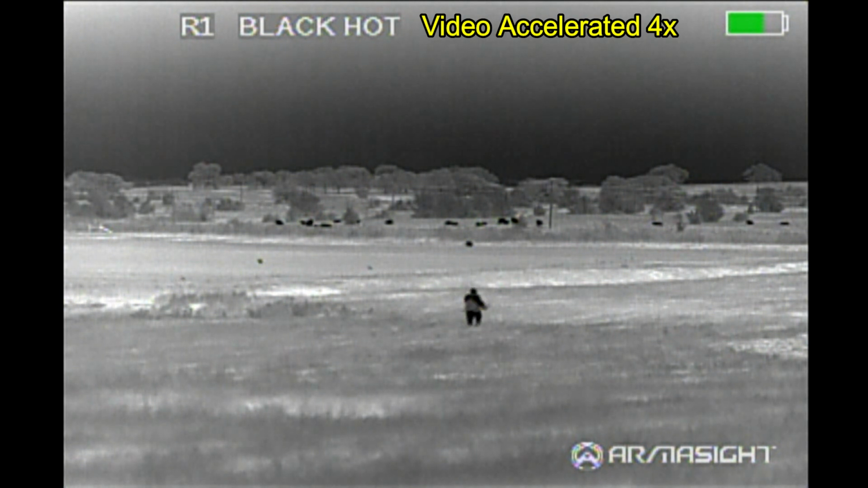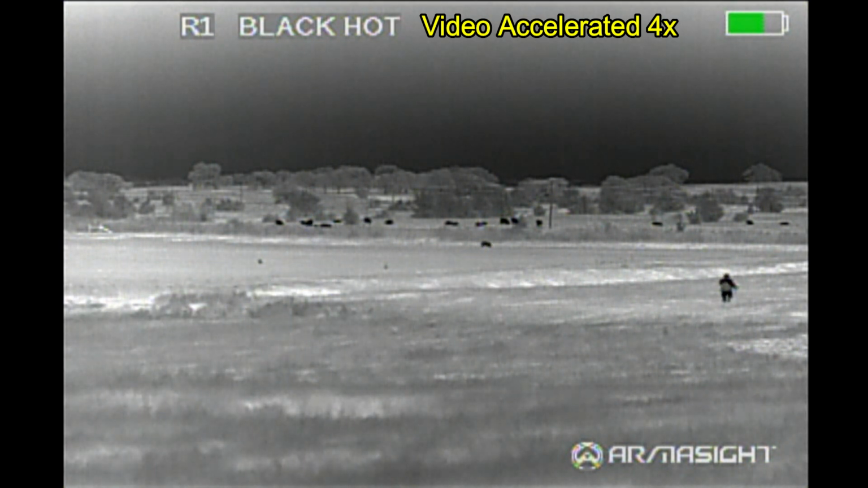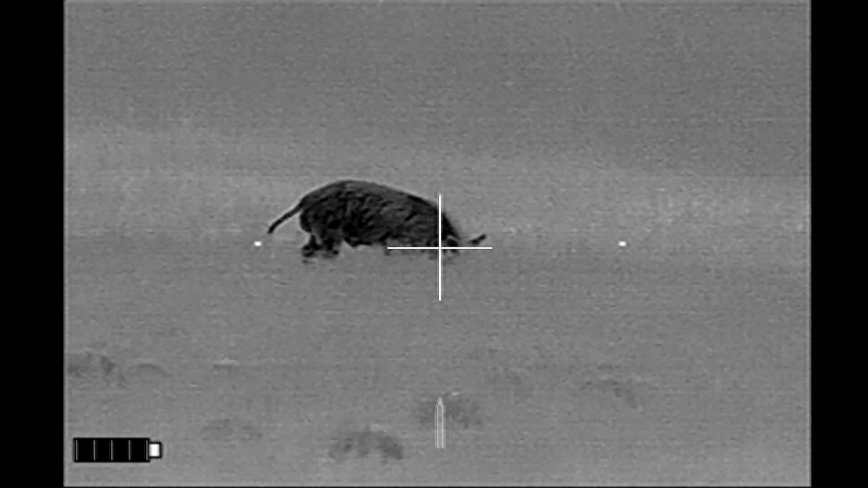And I work out that I'm going to go all the way down almost to the fence line area. It's actually going to be off screen here. It's going to be downwind of the hog, so the hog's not going to smell me. But when I go to take my shot, it's going to be in a safe direction where it won't be towards the cattle. And here I've gotten to my stopping point.